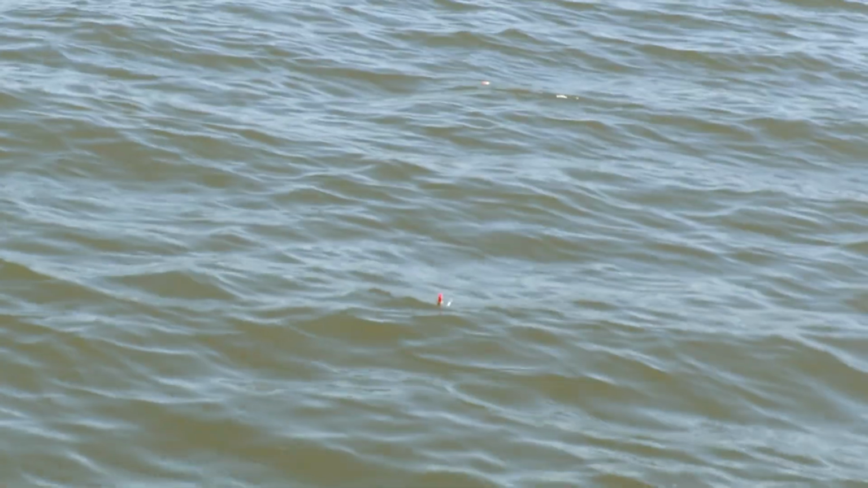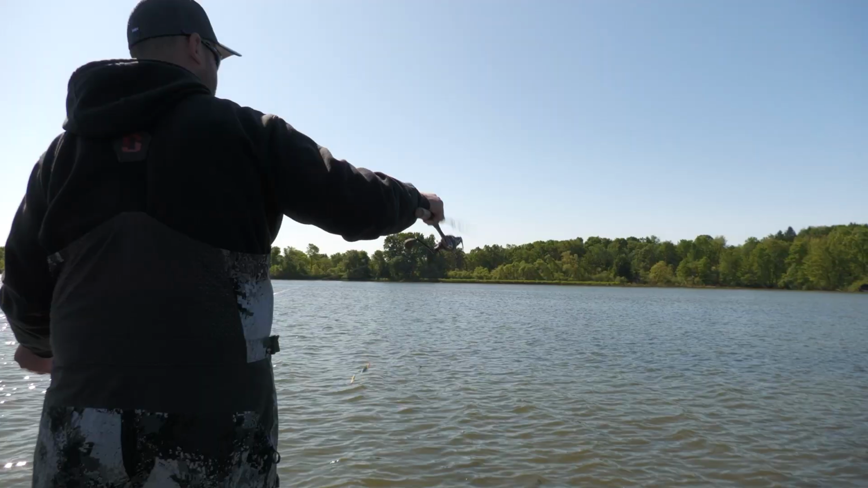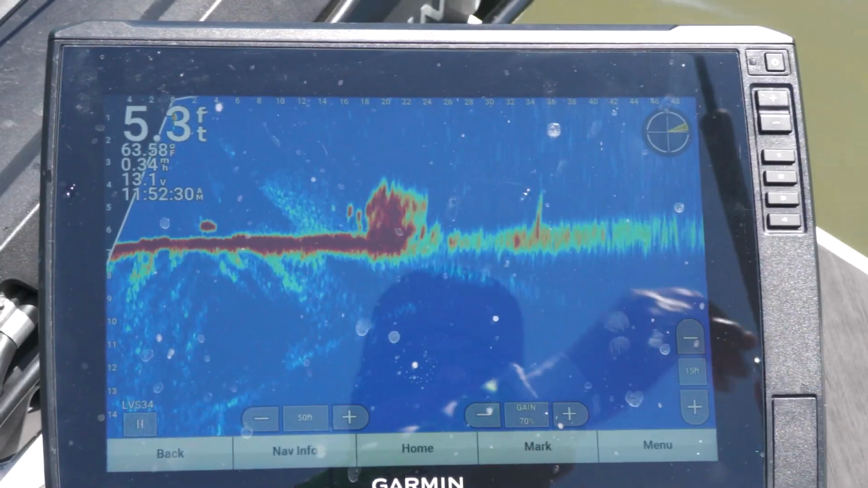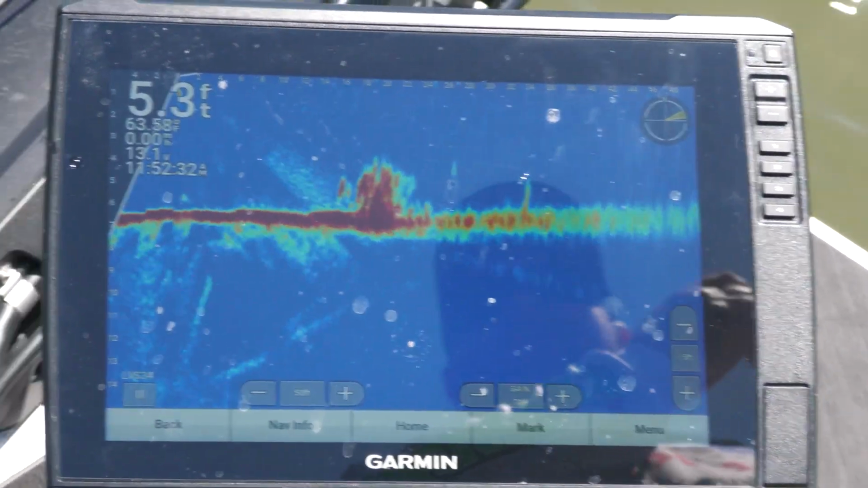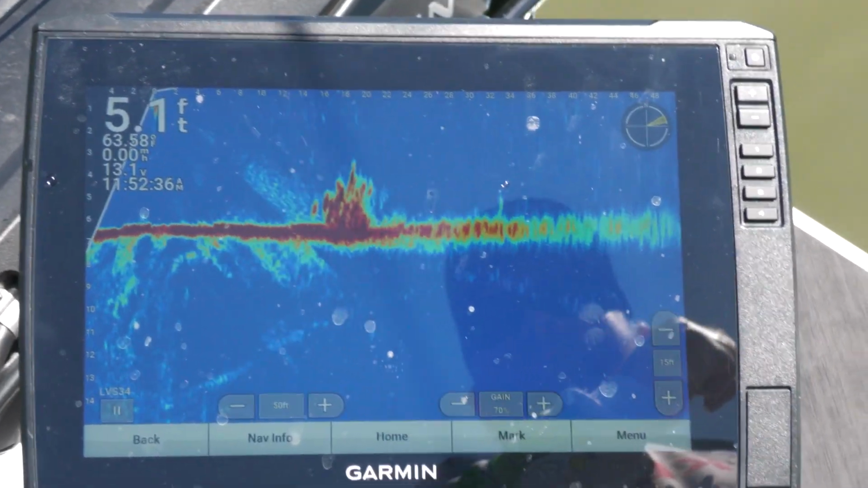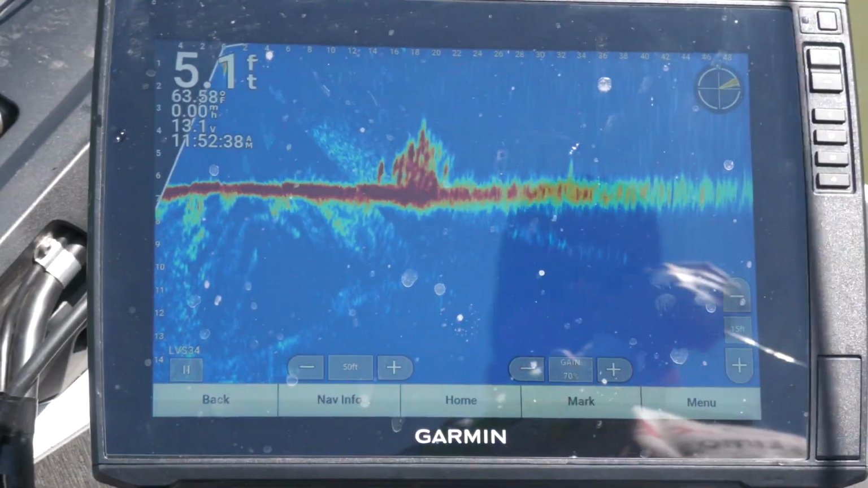Slip bobbering, I'm running just straight 5-pound fluorocarbon, no leader, no braid. I prefer a 10-foot rod when I'm slip bobbering. We're running the Livescope Garmin 126 SV, paired with the LVS 34, the latest and greatest transducer.